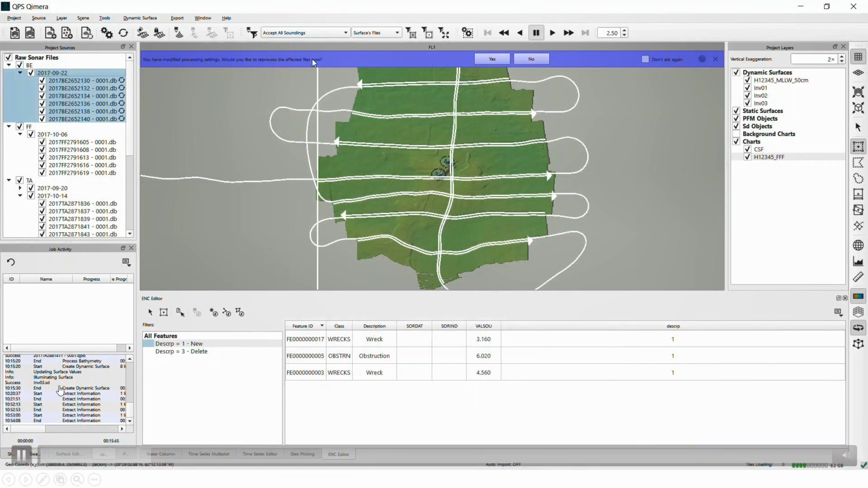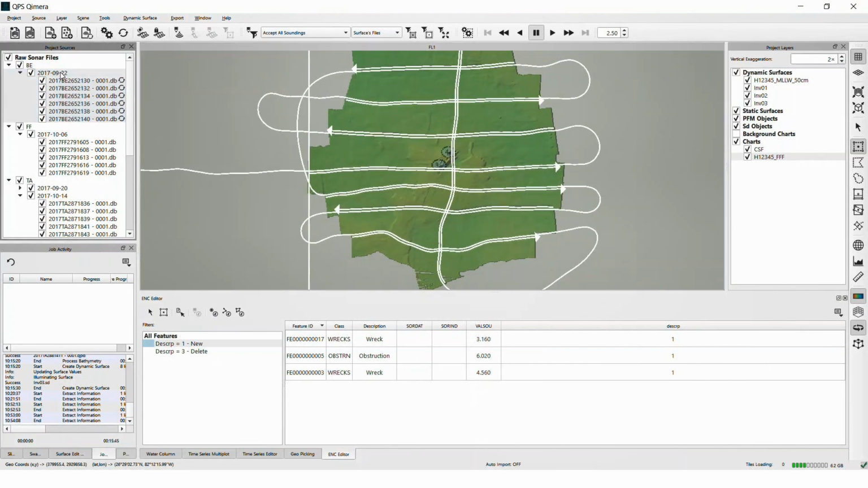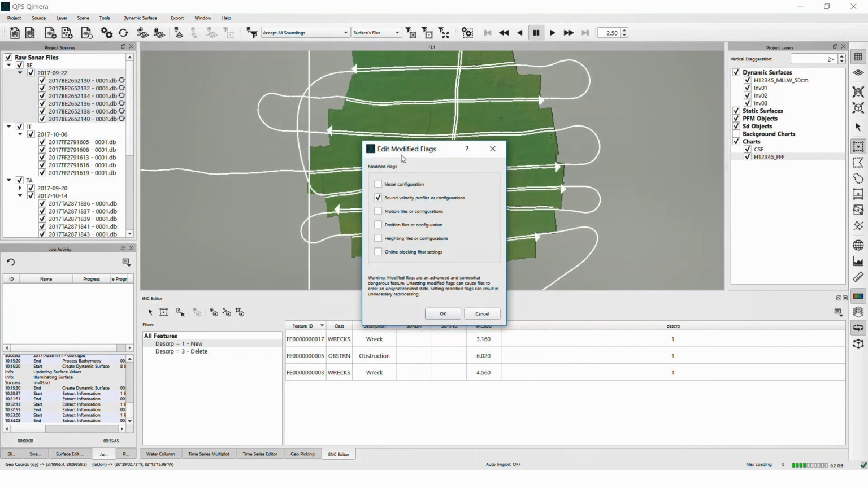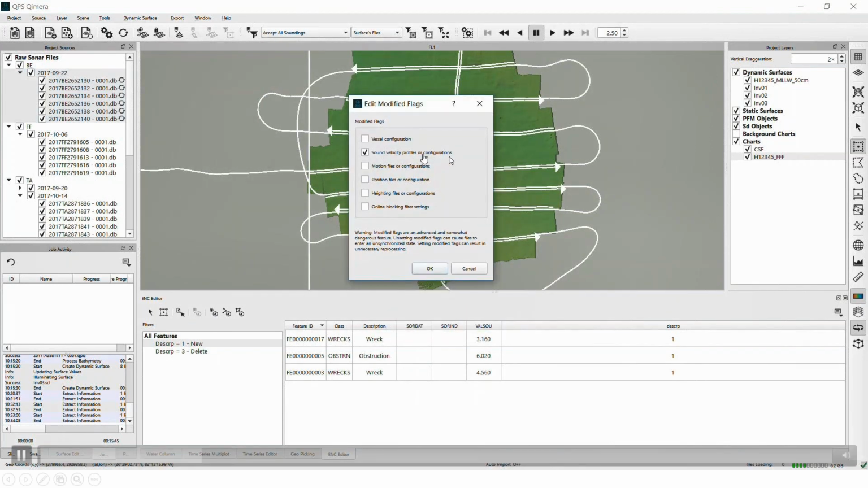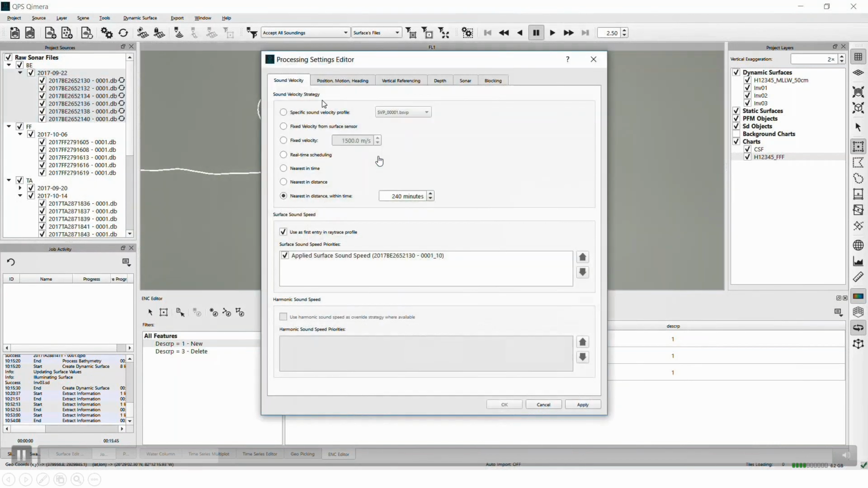If I want to know what needs to be done, I'm going to defer this processing and check. This is one of my favorite things about Qimera: I'll defer the processing and check what processing is pending under these edit modified flags. I made a change to the sound speed strategy. That's why that box is checked. Okay, now I'm going to go in here and adjust the parameters further.